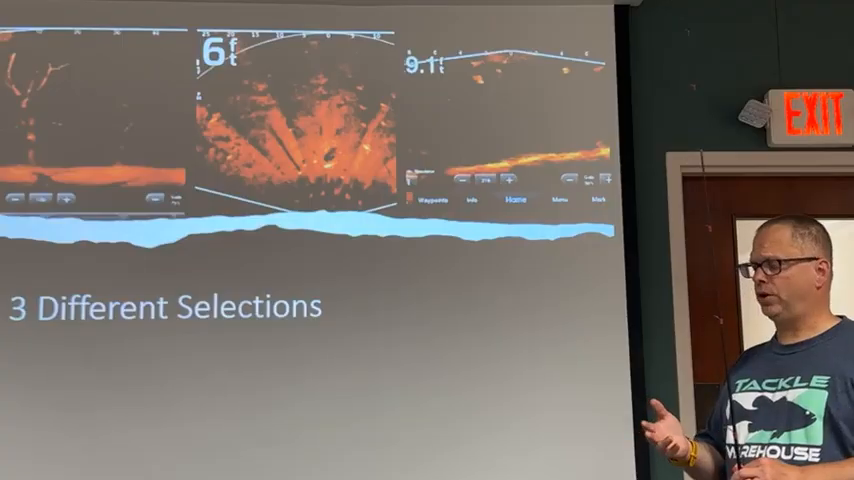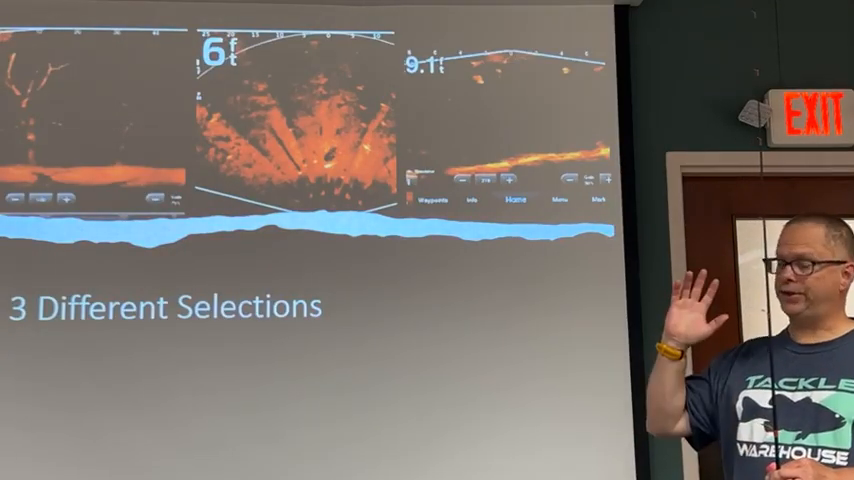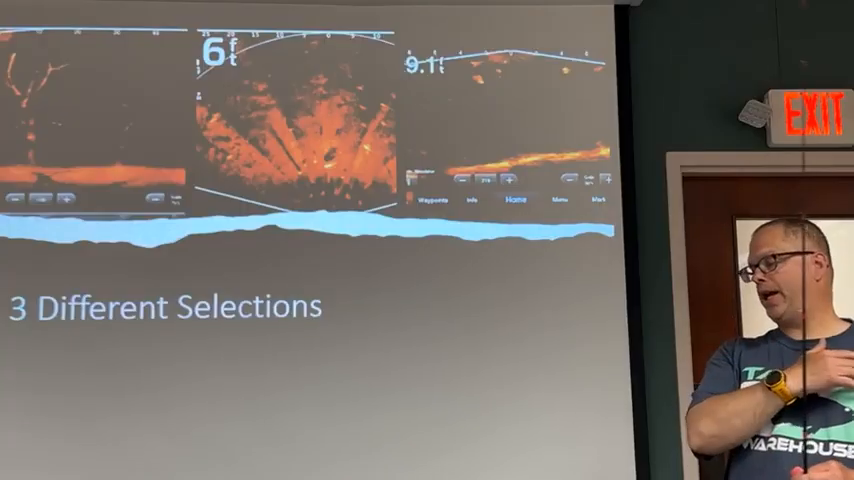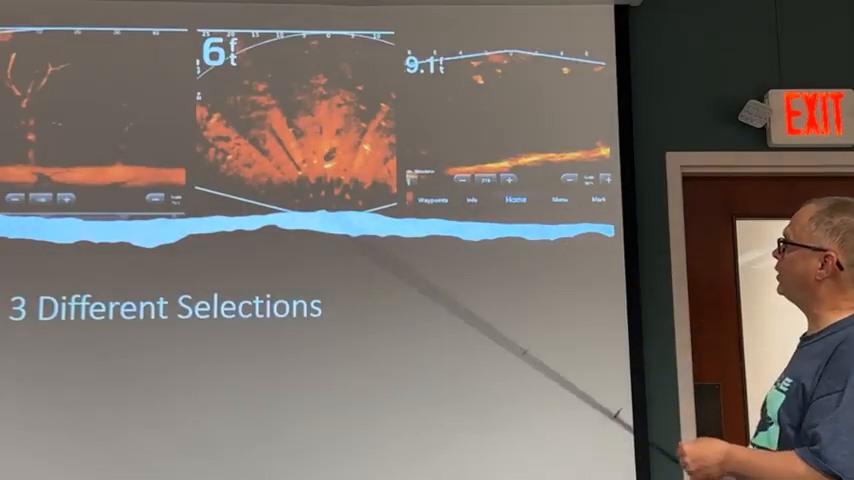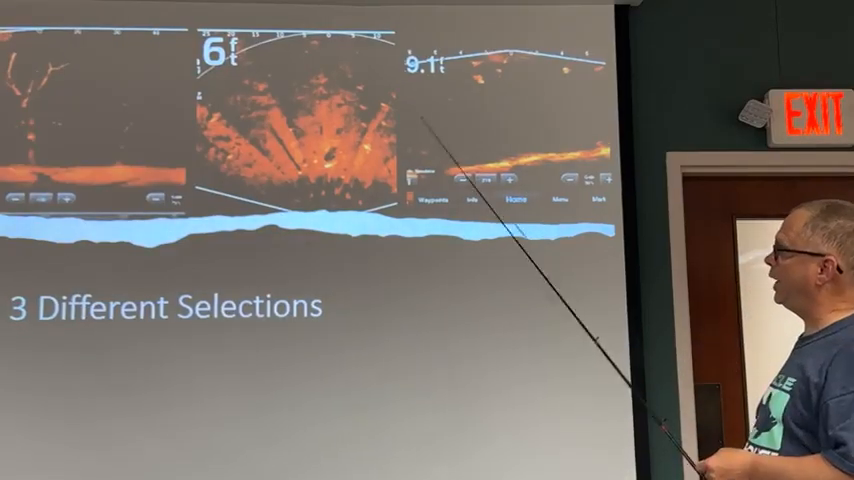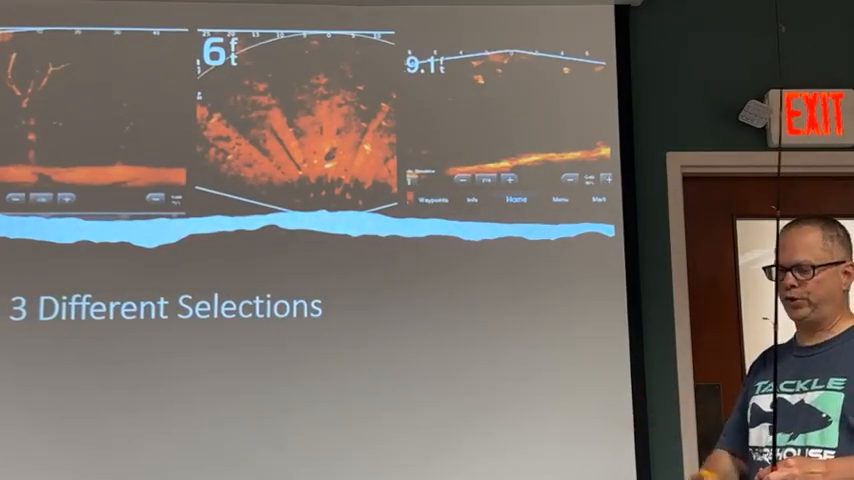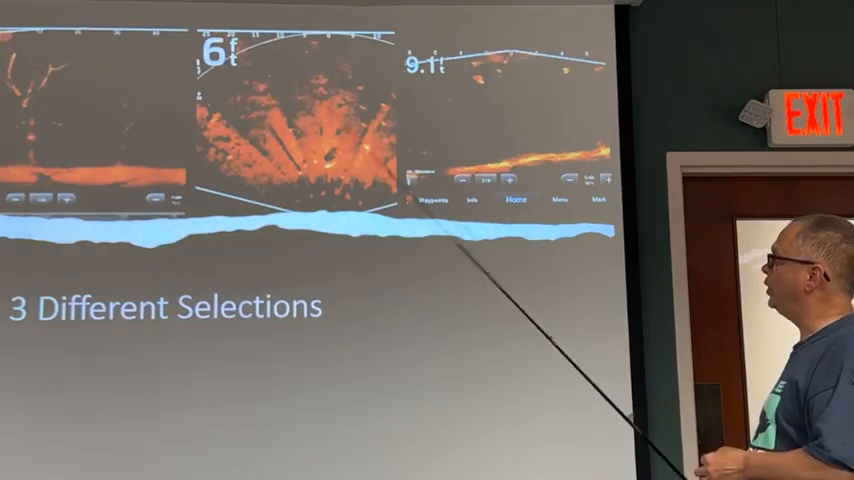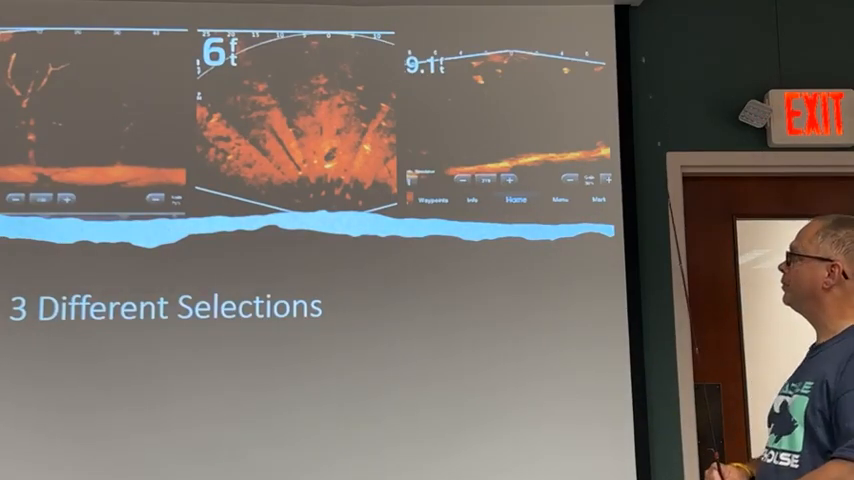And I can set it, like you saw in the video, for 10 feet, 1 foot, or I can set it to 200 feet. I can scan up to 70 yards in any direction at any time. So those are the 3 selections. You do have to rotate the transducer. The computer does have a memory that when you rotate the transducer, it will automatically switch. But you do have to rotate the transducer in order to see each of those views.